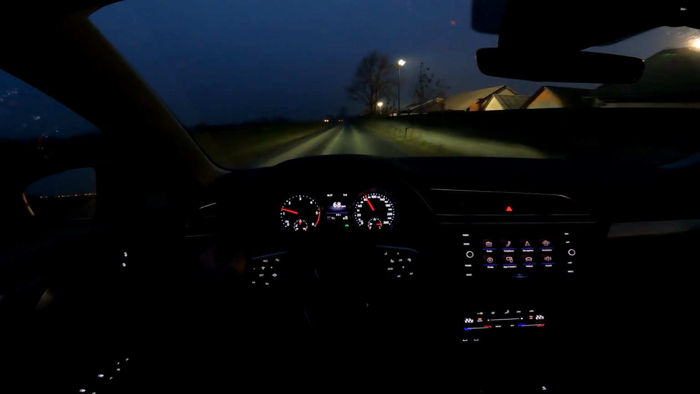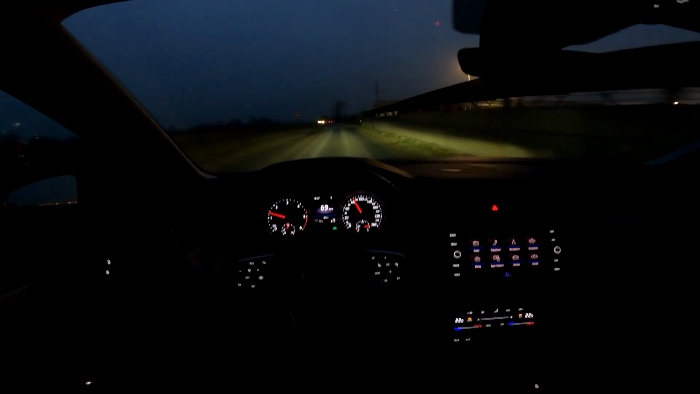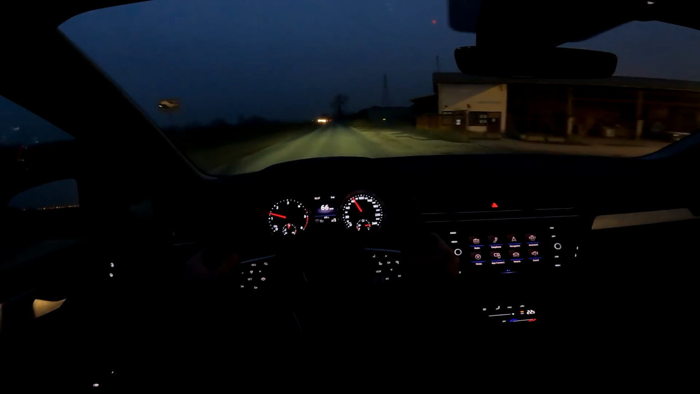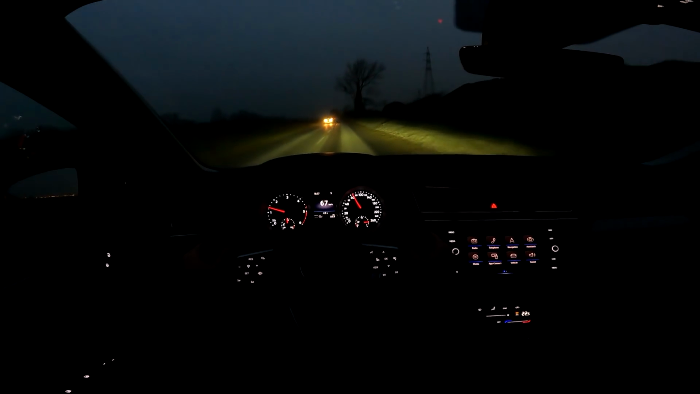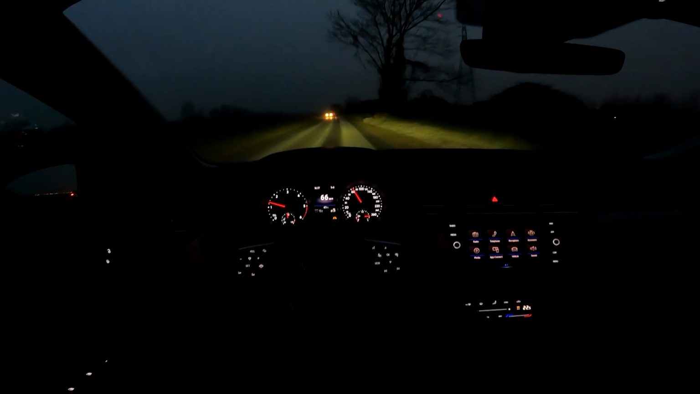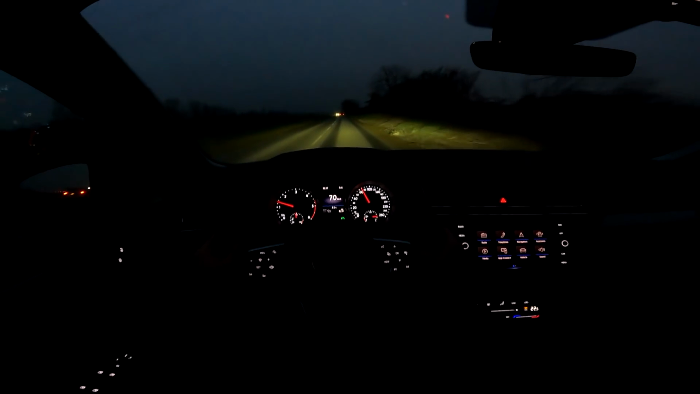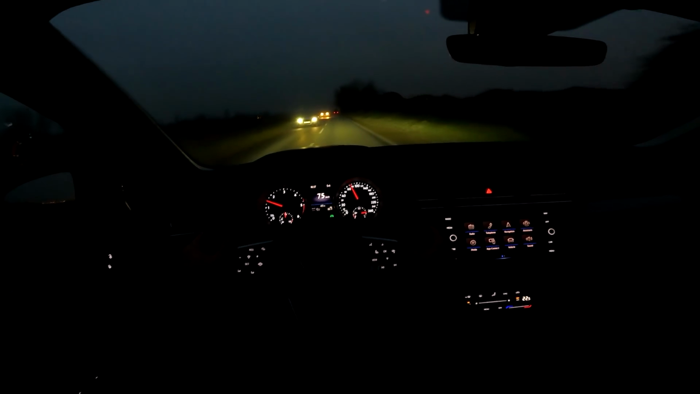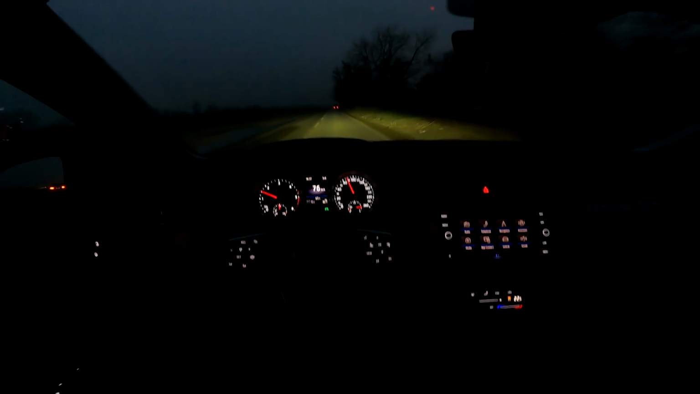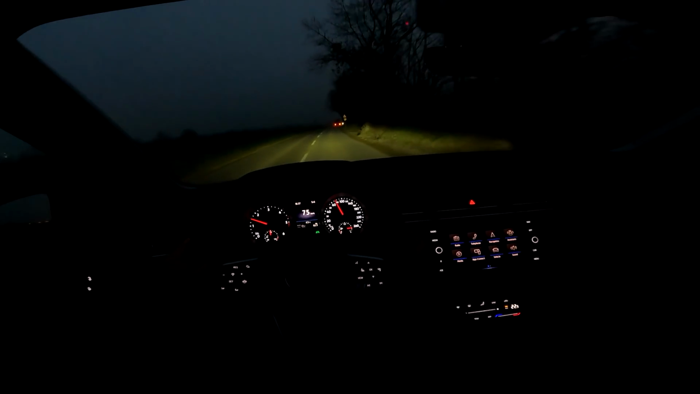Base LED lights light up the road pretty well actually, but if you want better lights, you should upgrade to the matrix LEDs, which are optional on this car. But there's also LED Plus, so that's like the middle one, maybe the wisest choice, as the matrix LEDs can be pricey, but the second option is less expensive and gets you even better lights than this. But as I said, this is also really okay.